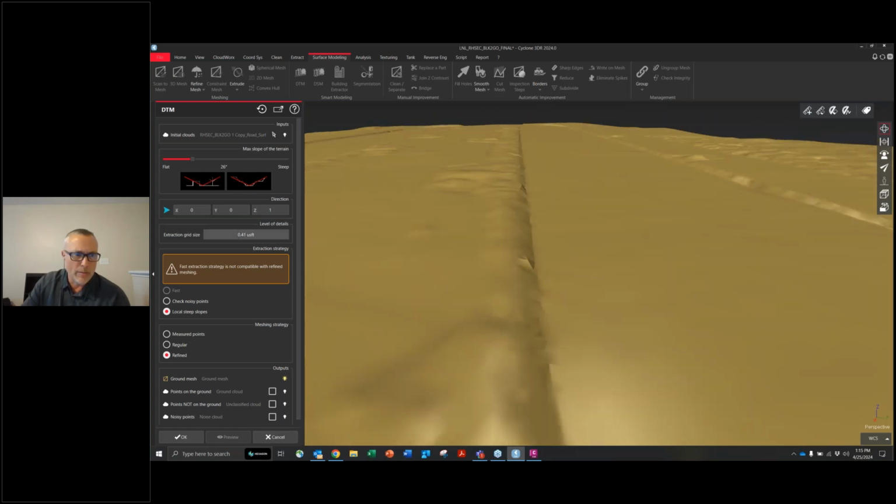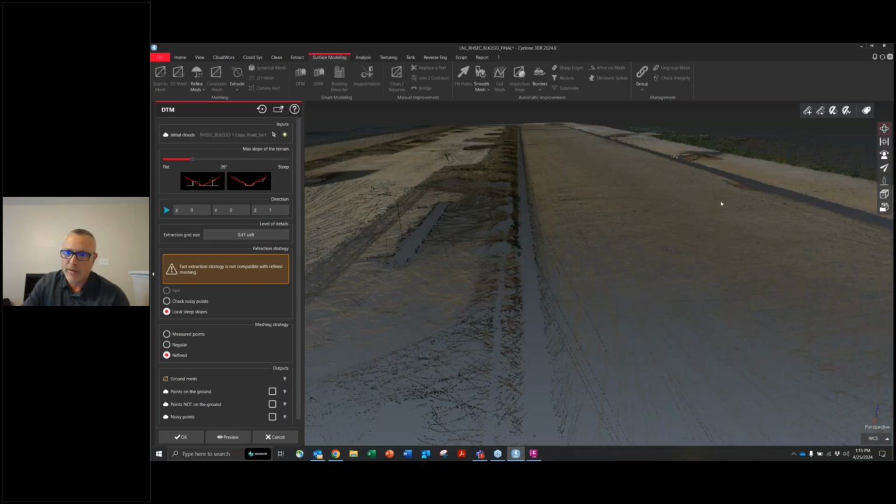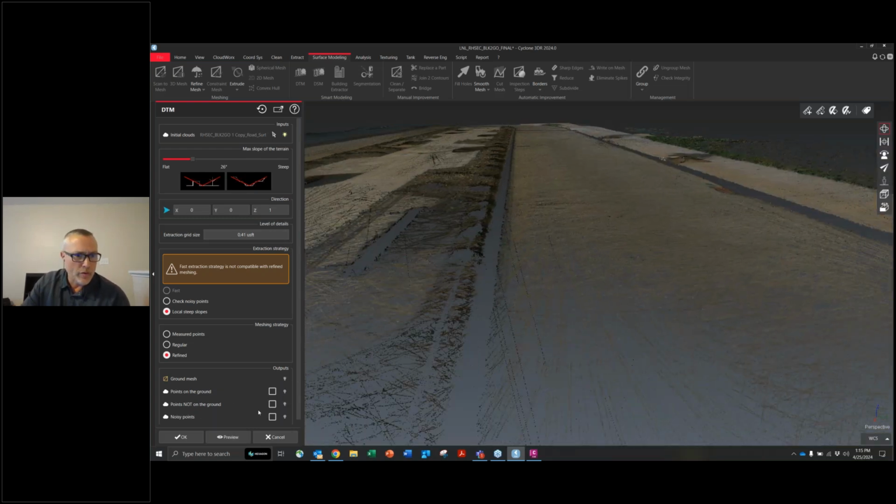Now I'll crank this down a little bit, but I'm going to say I'm going to go under 0.4 because I know a curb and gutter height can vary slightly. So we're going to try to get this down a little bit tighter.